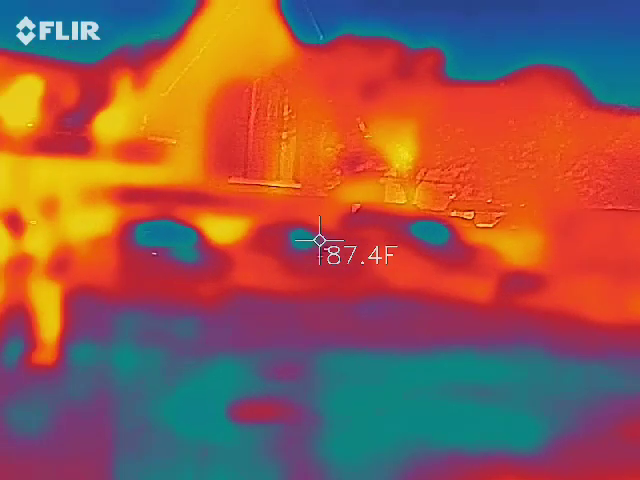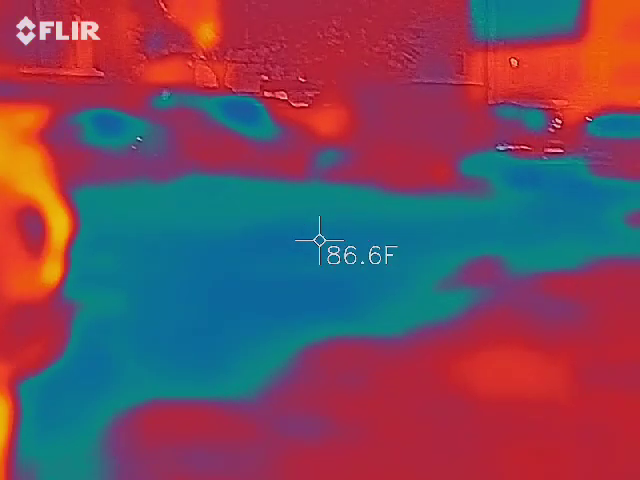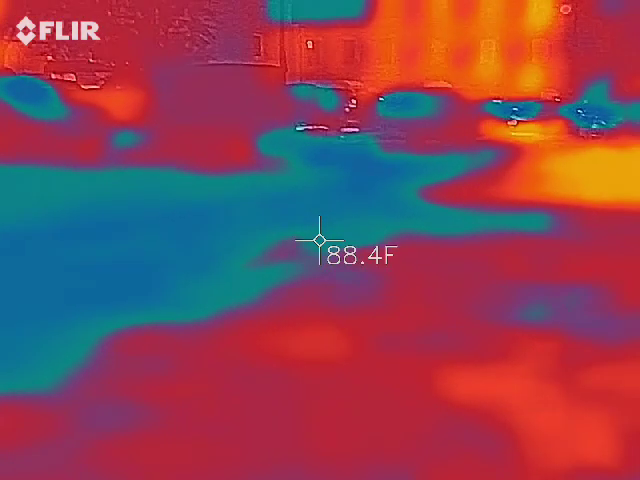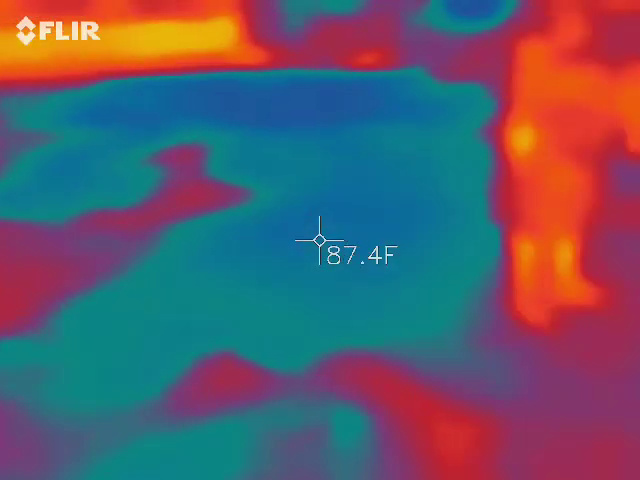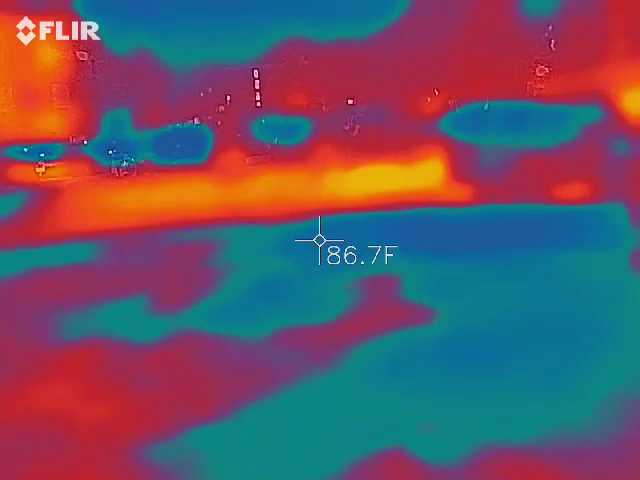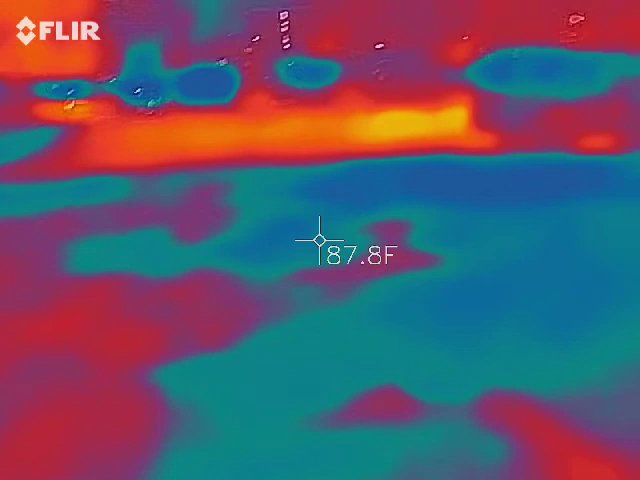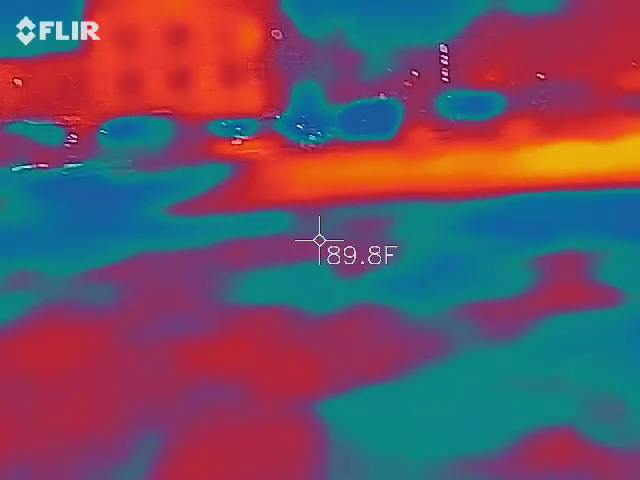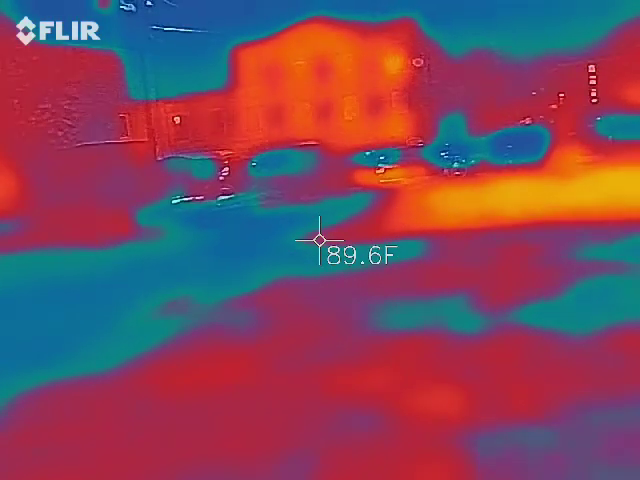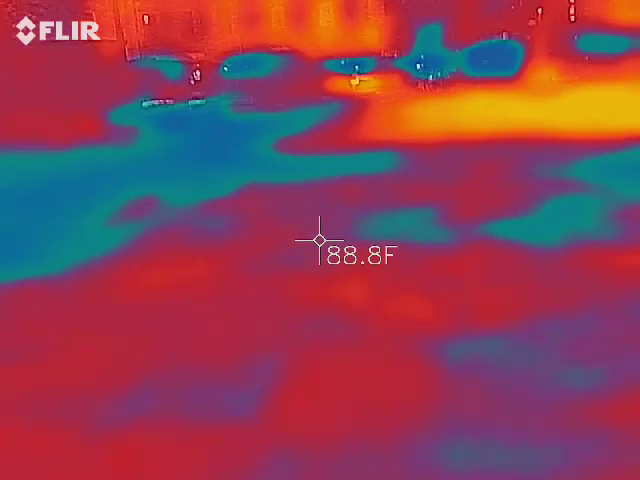I know you know what you're doing. I'm gonna let you guys go. Oh my God. You wanna play with it? No? Not seeing anything. Yeah, I don't either. I think the cars are kind of throwing it off.